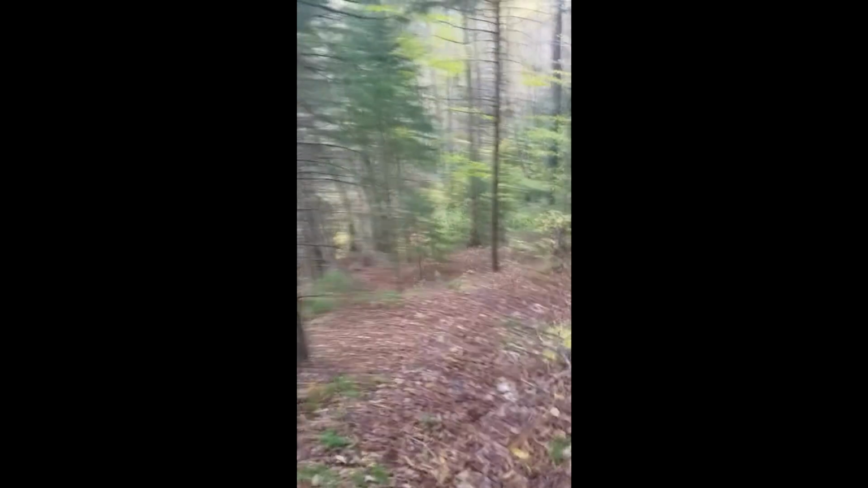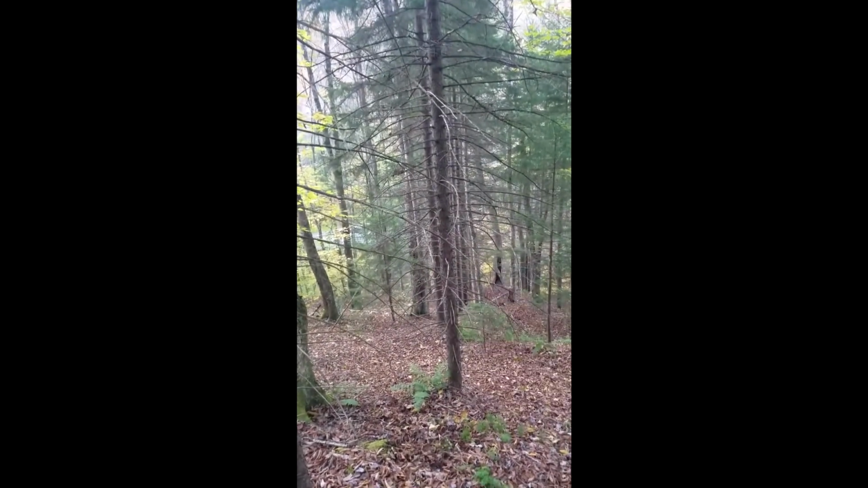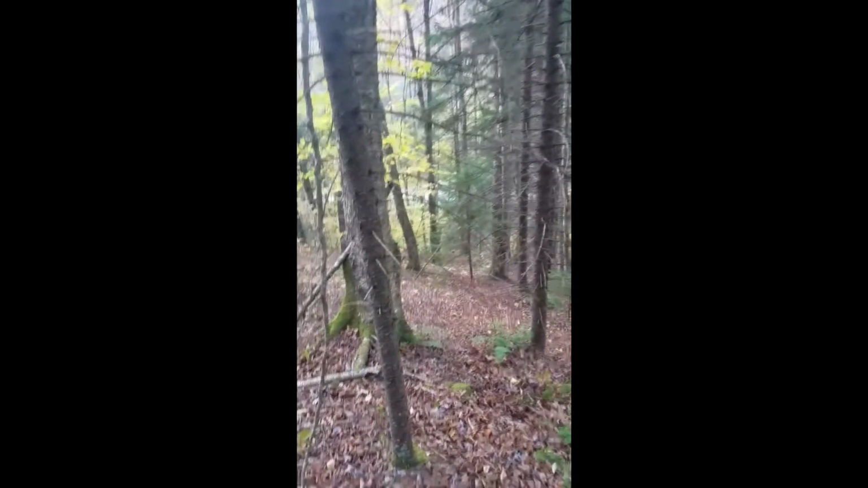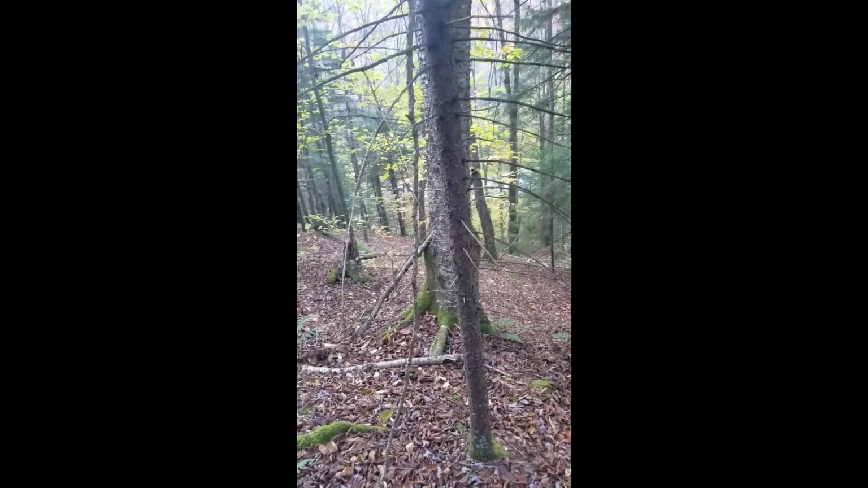Camera is set up. I don't know if you can even see down there, but that down there is the road, and our campsite is right in that general vicinity. So we came up significant. We're probably 75-100 feet vertically above camp.